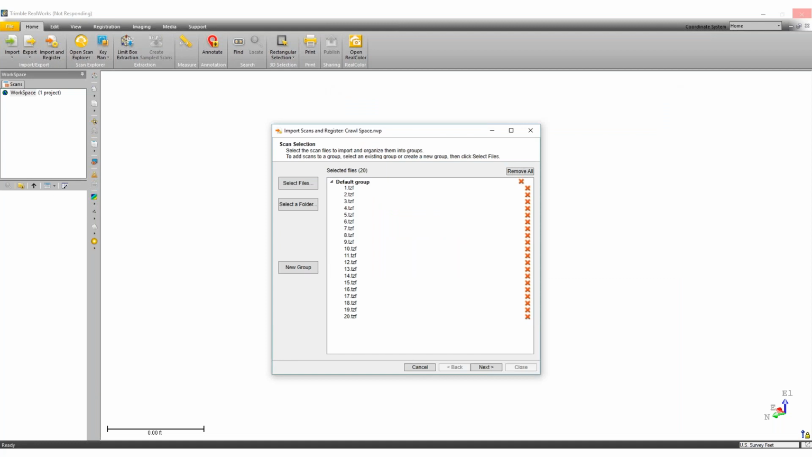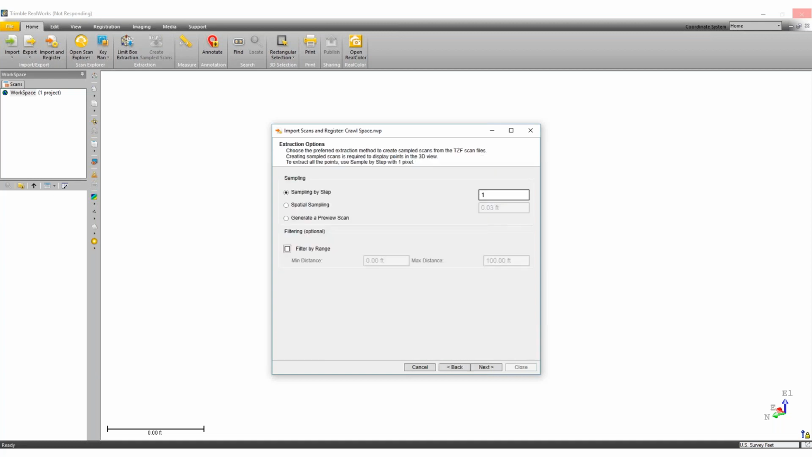I could delete any scan if I didn't want to bring it in for some reason. I could add other scans now. I could select another folder from another X7 or even from a TX8 or even another brand of scanner if I wanted to, and bring all these scans in together.